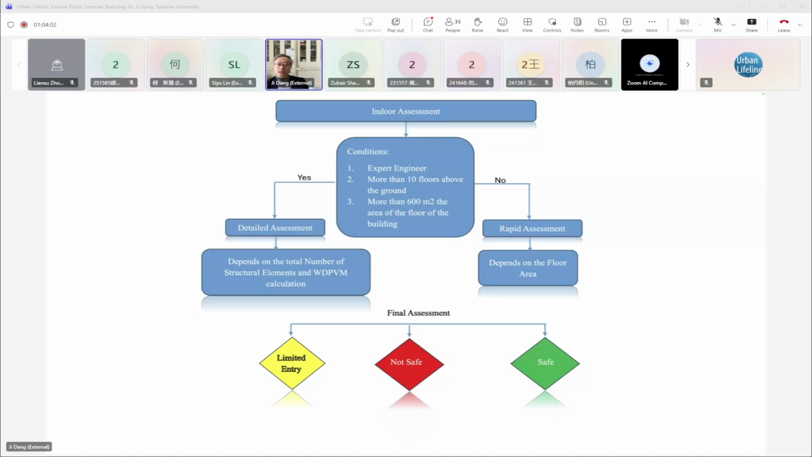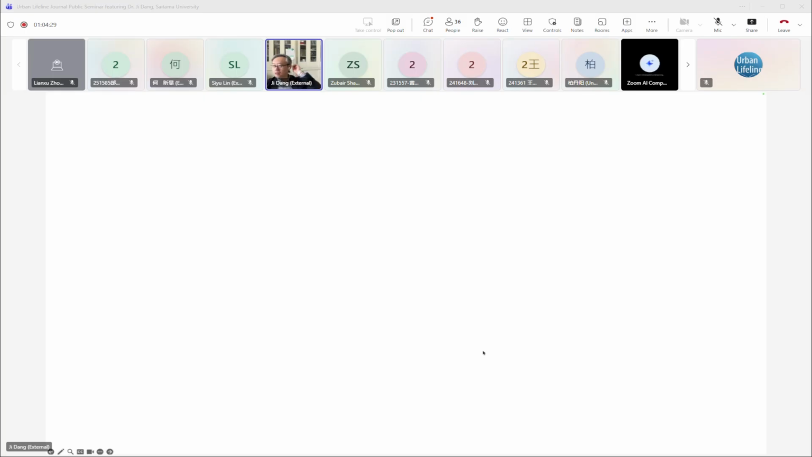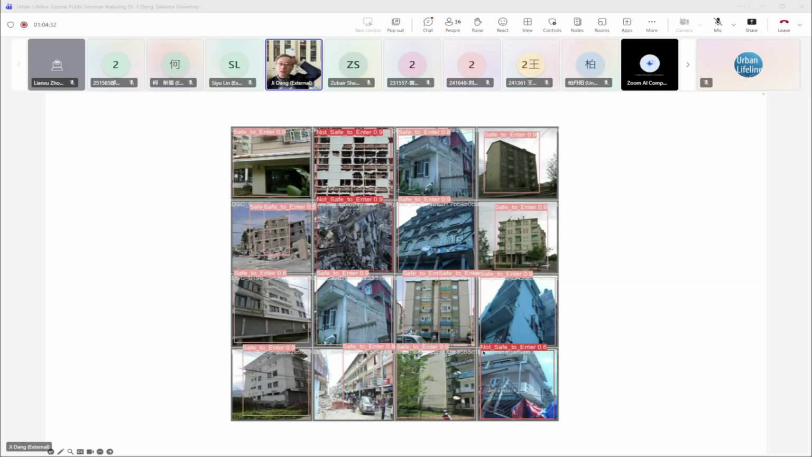They may check whether it is a high risk building or not, and also the square area of the building, whether it is a large scale building or a small residential building. If yes, they can do a detailed assessment. If not, we just do a rapid assessment. So they will finally give a yellow, red or green detection in the indoor assessment with the help of the AI model.